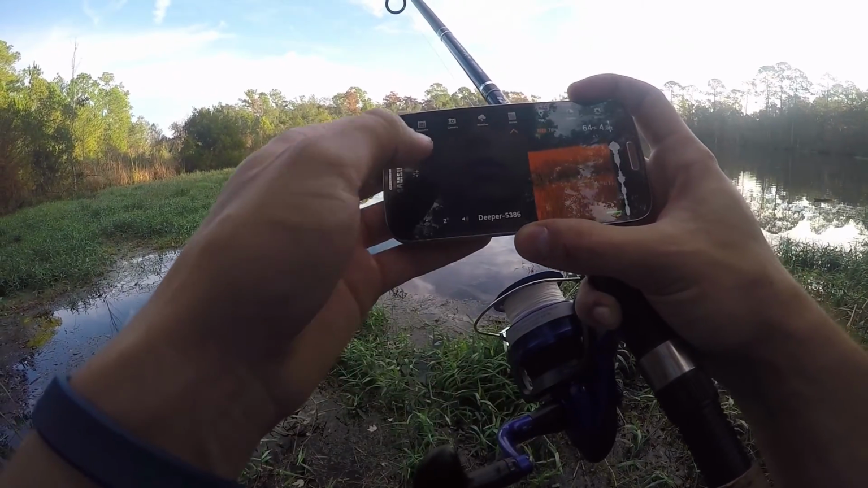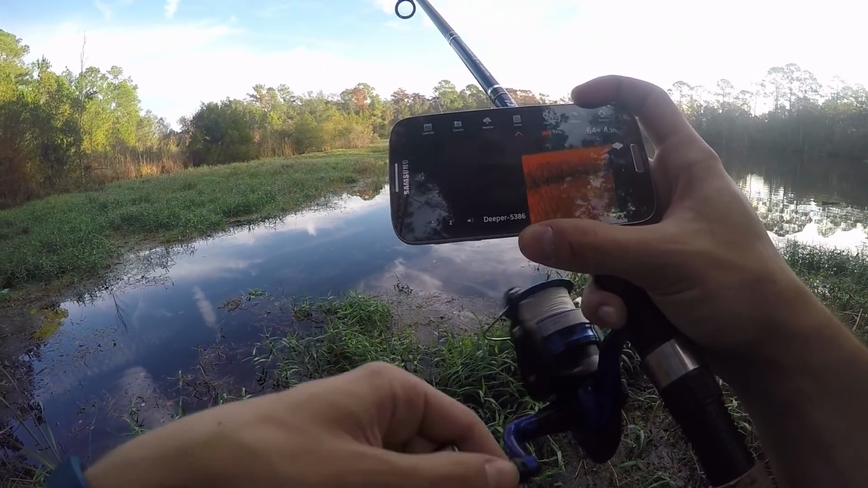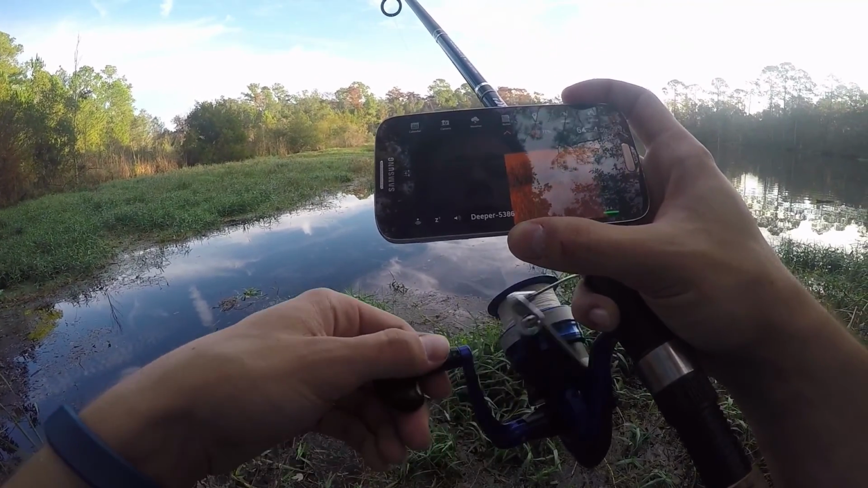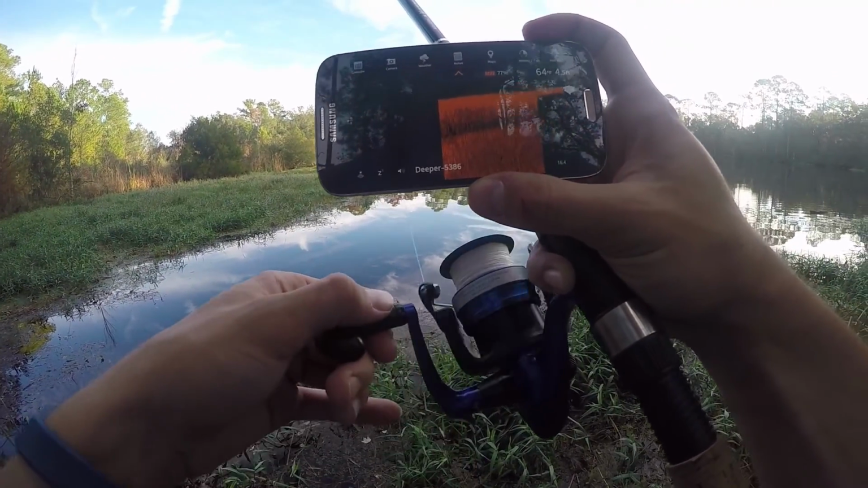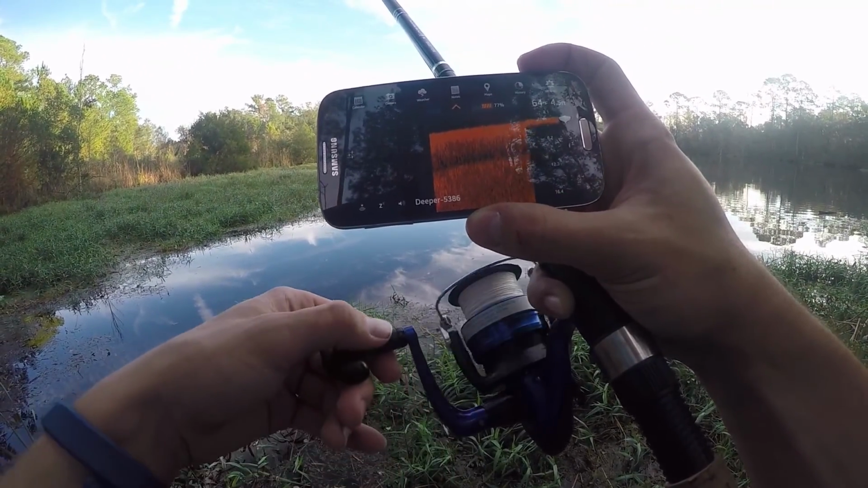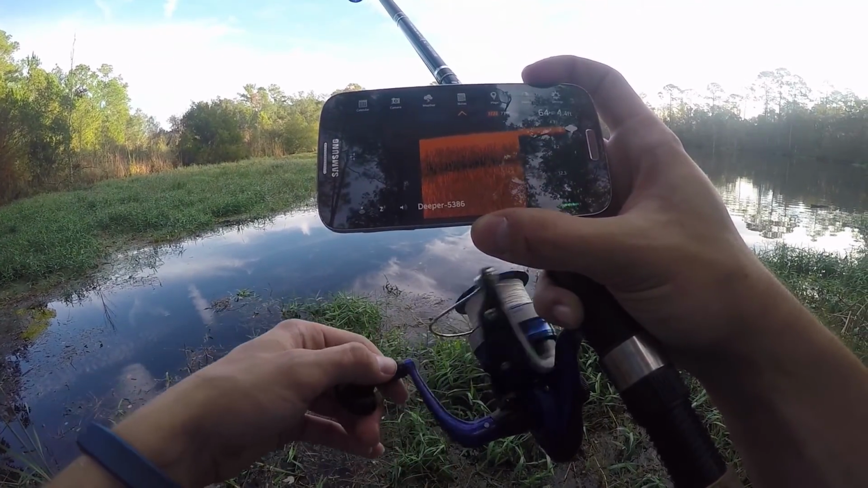This is the 90 hertz as compared to the, hang on, I'll switch it back over to the 290. So the 290 is definitely a narrow beam. You get more detail out of it. And again, you just slowly crank it along.